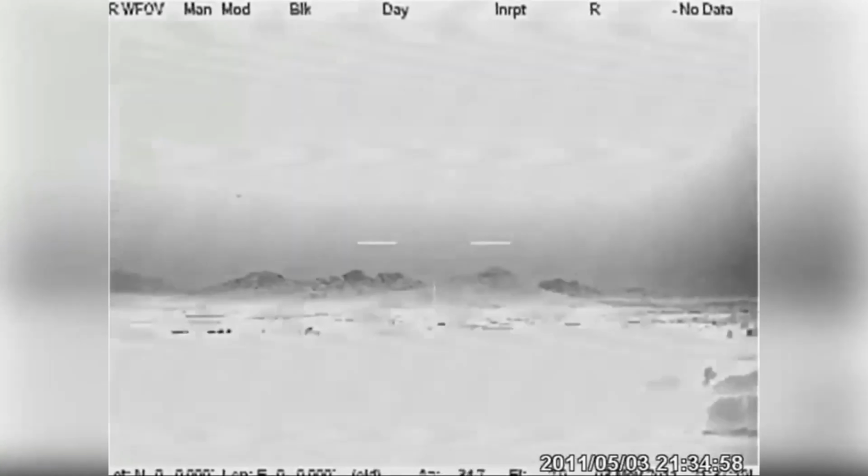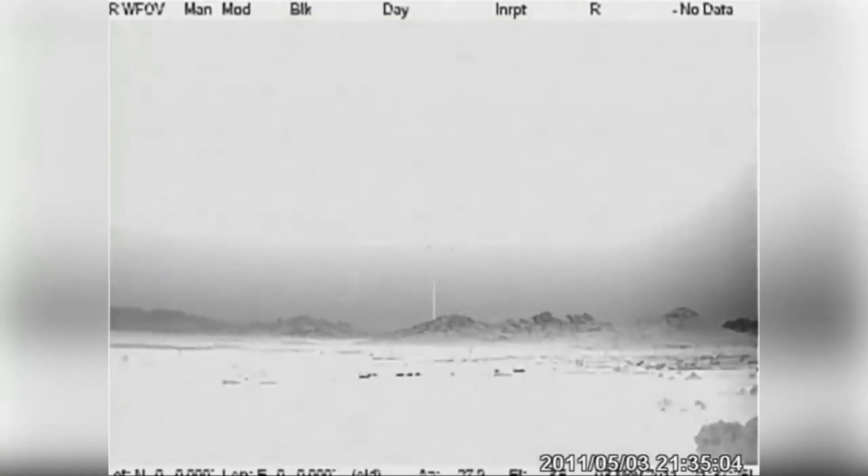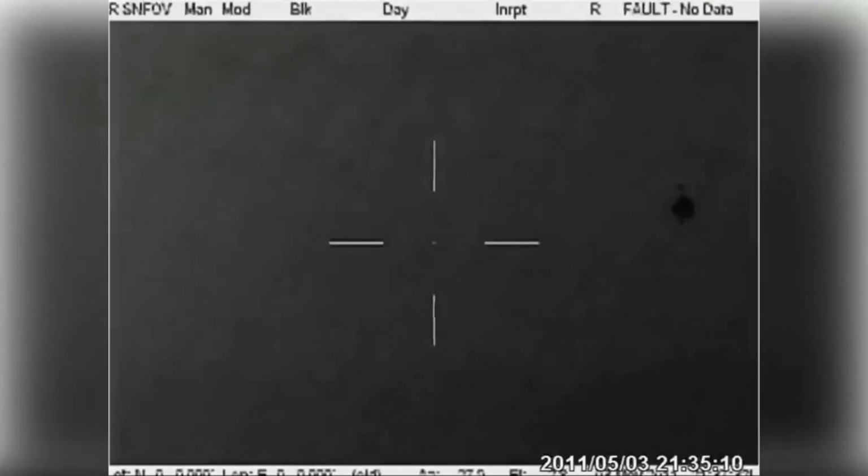And while I always try to keep an open mind about the possibility of secret government projects, the global nature of these sightings, the consistency of the reports, it leads a lot of people, including yourself, to think about non-human intelligence. NHI. Exactly. That's a big jump.